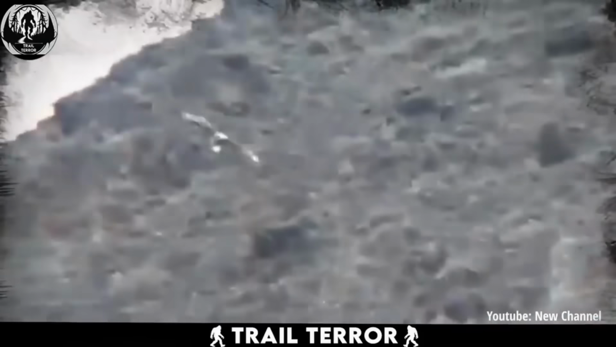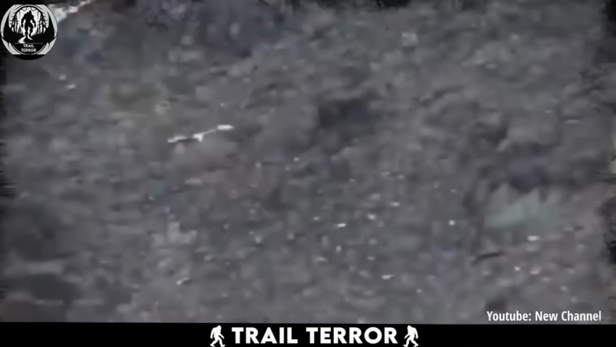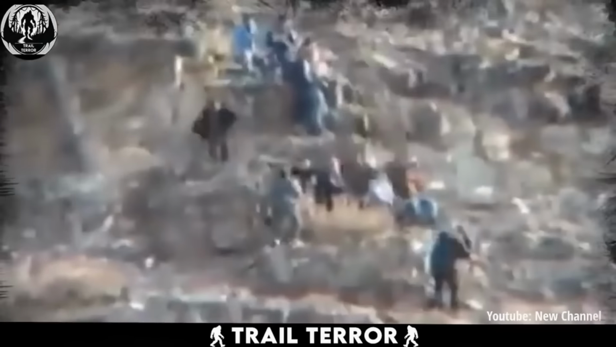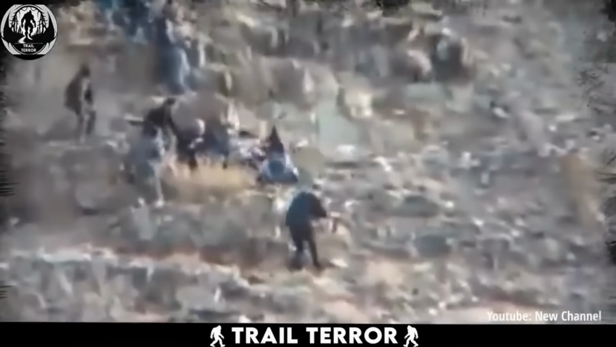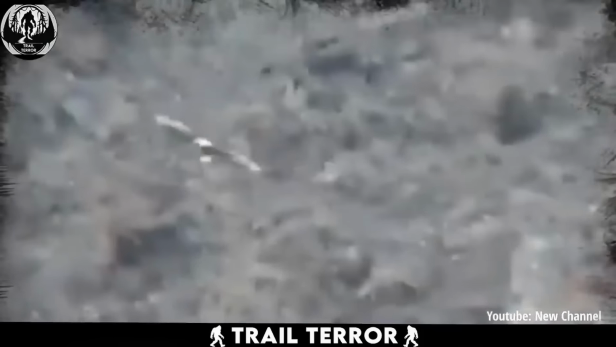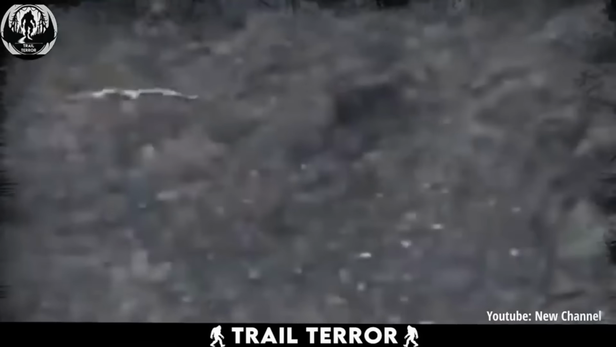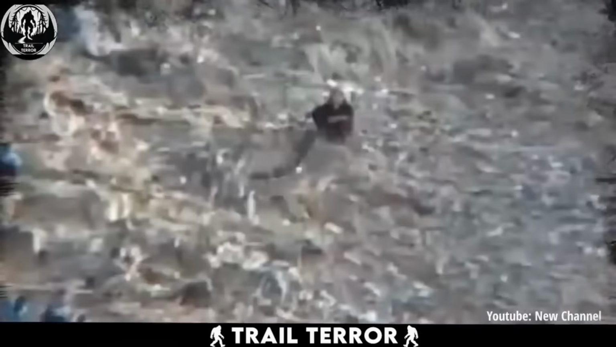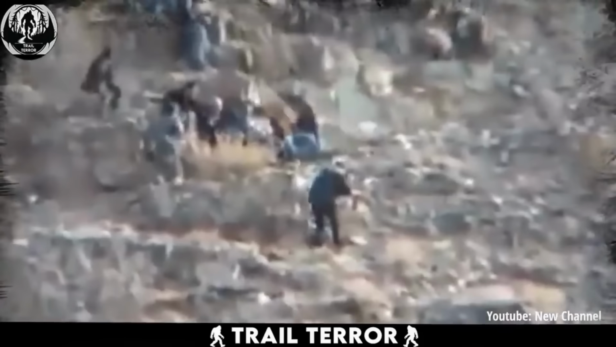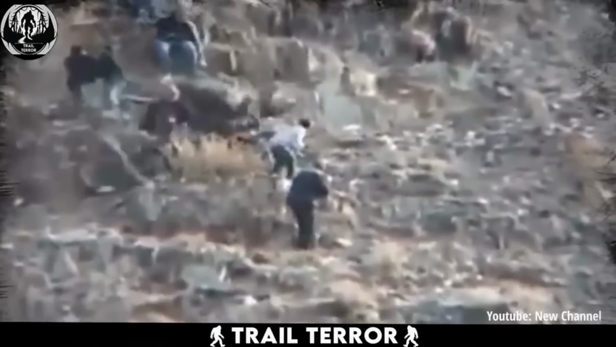This intense footage comes from Australia, and let me tell you, it's one of those clips that'll make your heart race. It captures a terrifying moment when an eagle swoops down and attacks a young boy who was hiking with a group on a mountain. In the video, you can see the eagle, wings spread wide, locked into full-on prey mode, charging straight towards something on the ground. When it finally strikes, we get the shock of our lives. It's a little boy from the group.